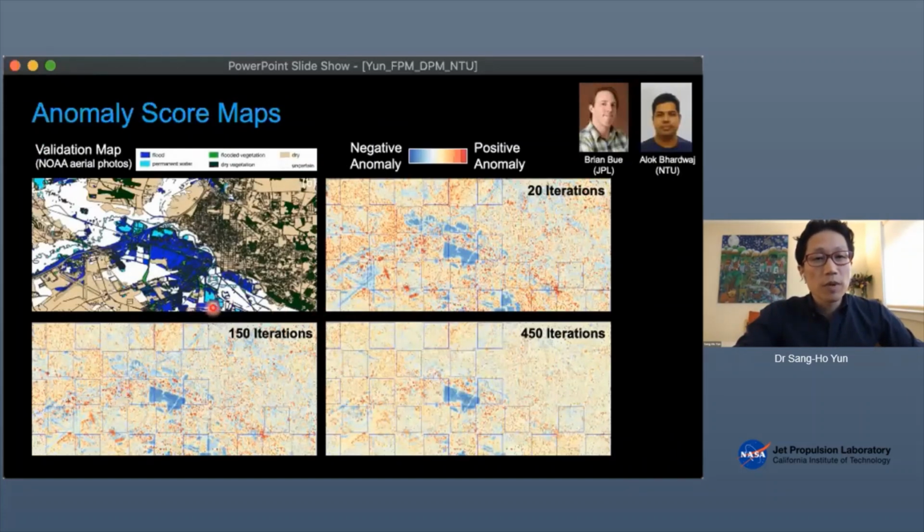And then we compare that with this validation map, which was painstakingly produced at NTU. I thank you guys if you participated in producing this map. It was the effort of a lot of NTU volunteering students and interns.